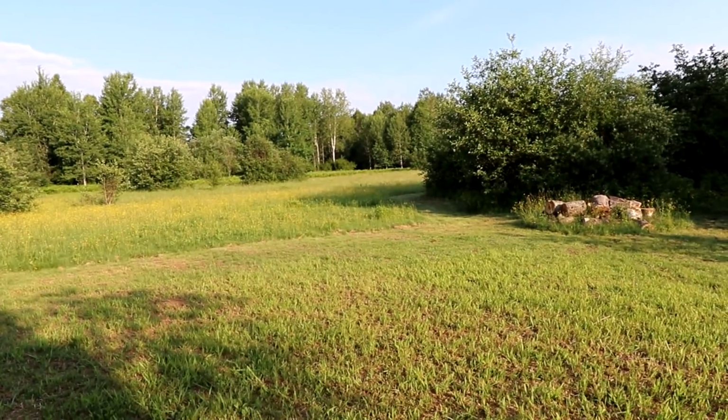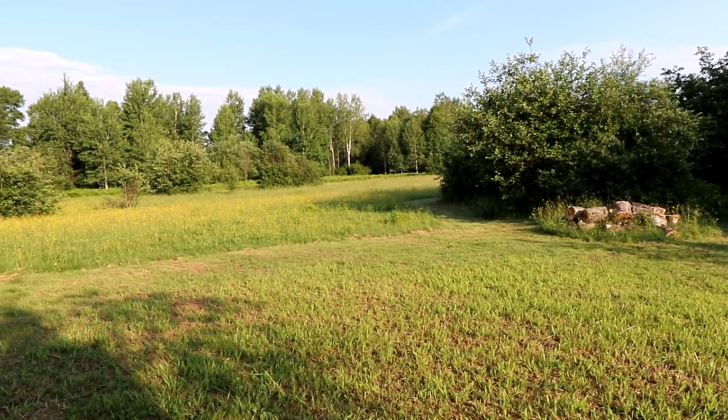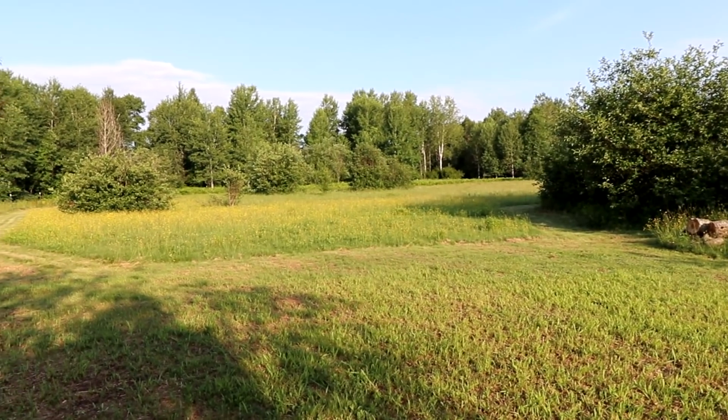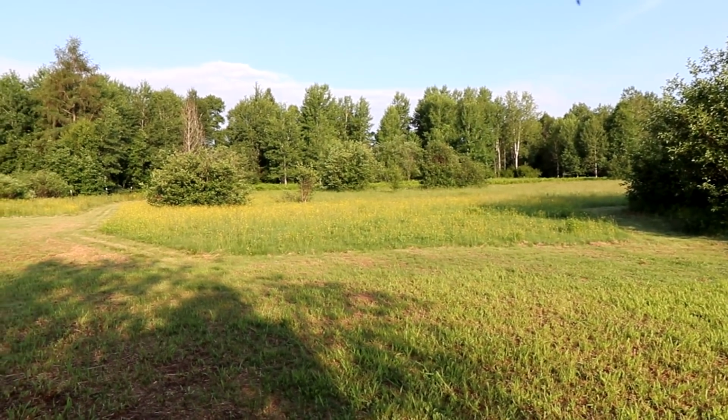I'm just pulling some grass out in front of the trail camera right now, and I'm putting the SD card back in. You guys can enjoy these few pictures.